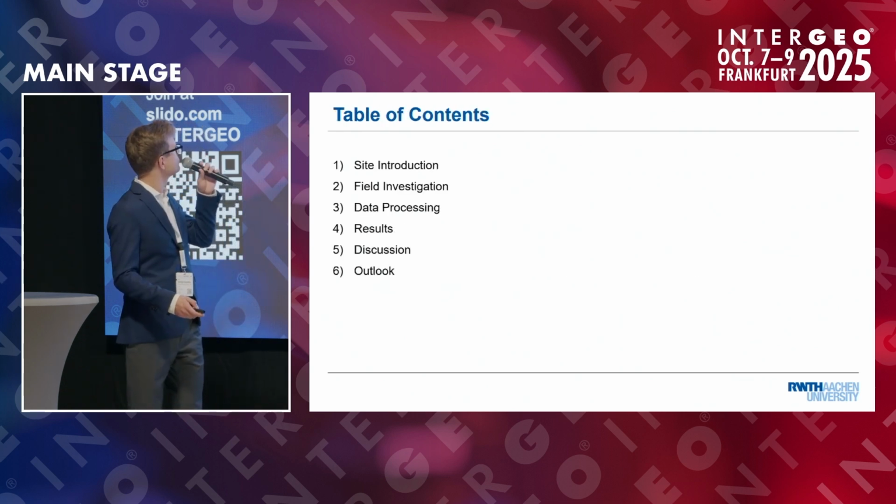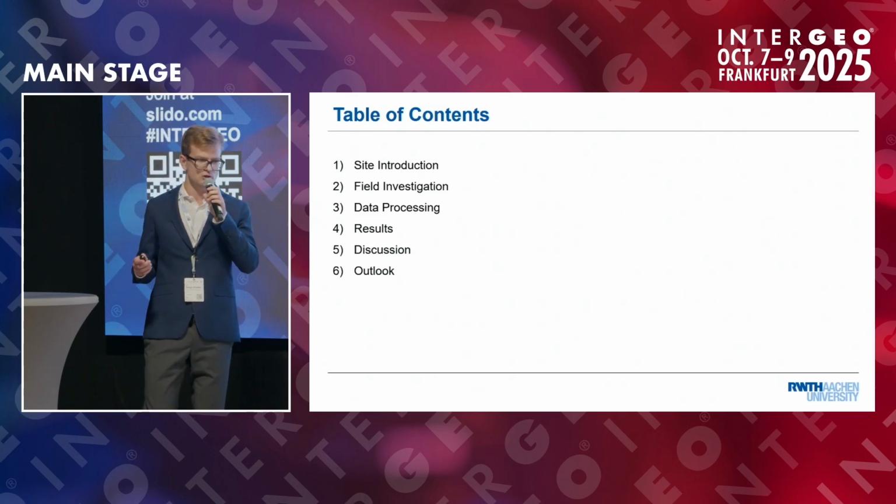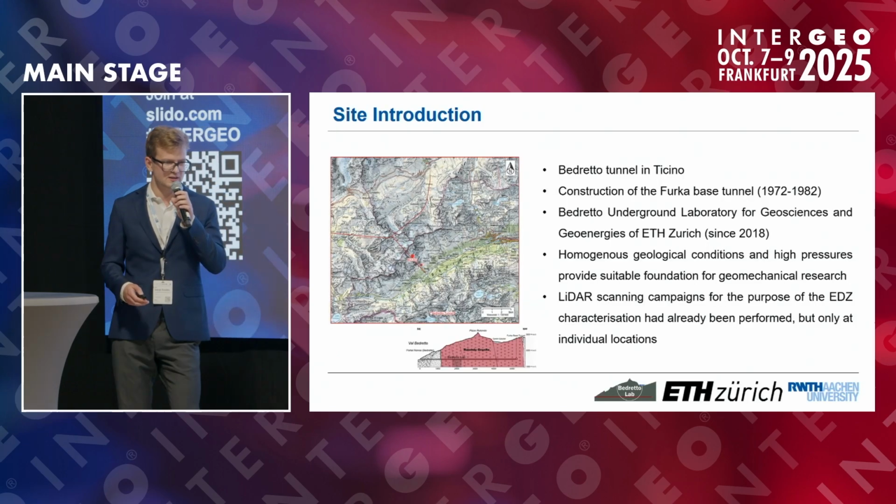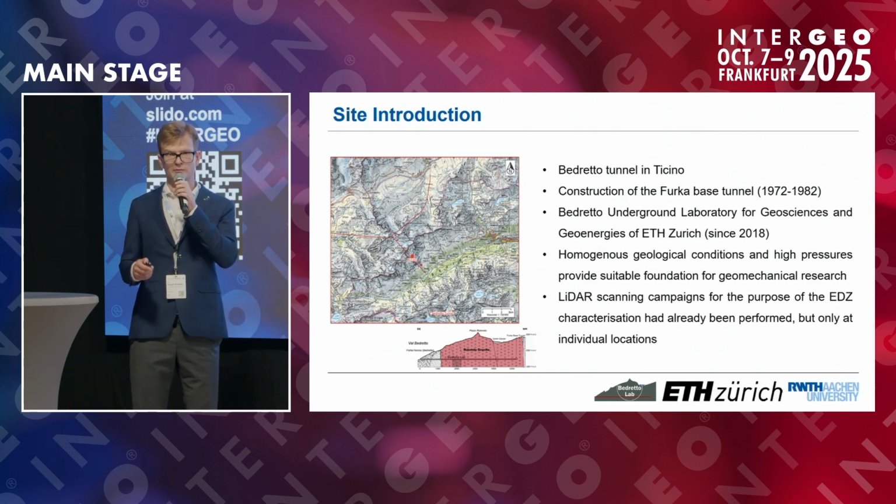So I'm going to give a short site introduction, then I'm going to talk about the methodology of both field investigations and data processing, and show the results and discuss them just a bit. It all took place in southern Switzerland, in the canton of Ticino. This is where the Bedretto tunnel was built as a technical one in the 1970s, 1980s during the construction of the Furka base tunnel, and it wasn't used since then until 2018, when the so-called Bedretto Lab, a laboratory of ETH Zurich, was established.